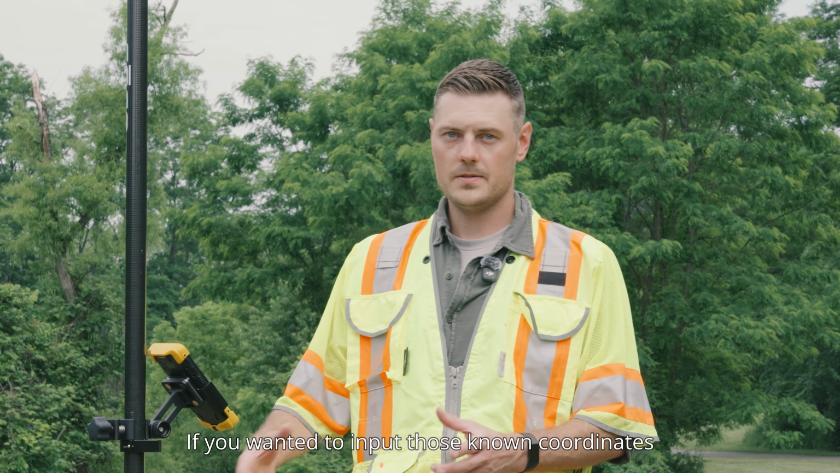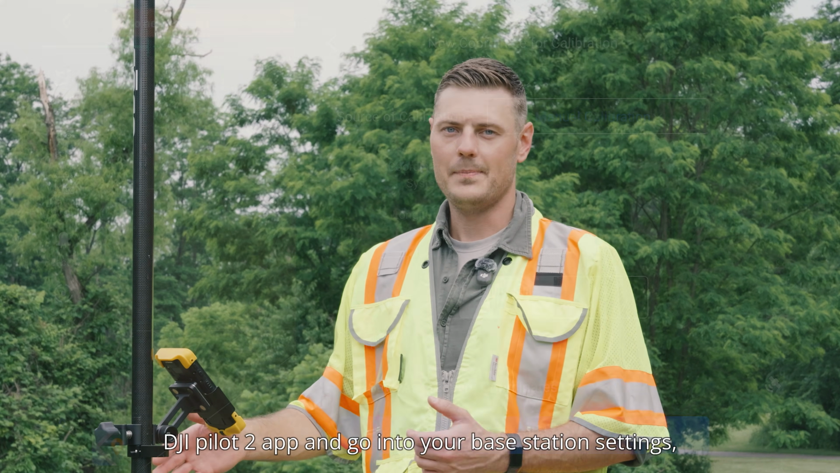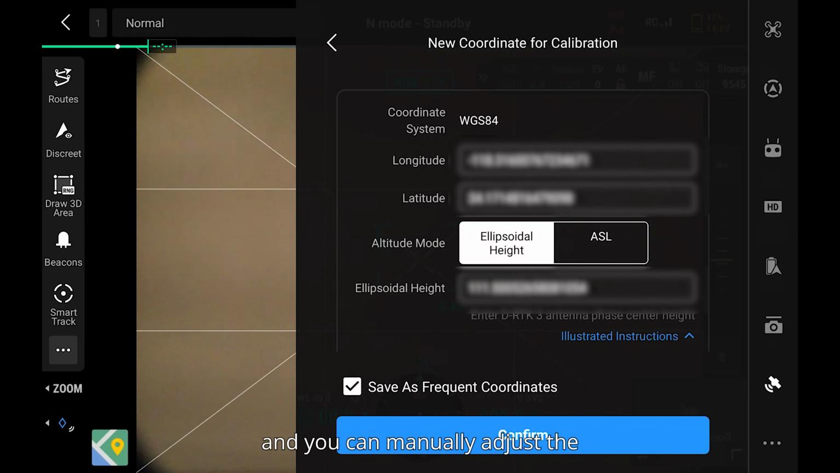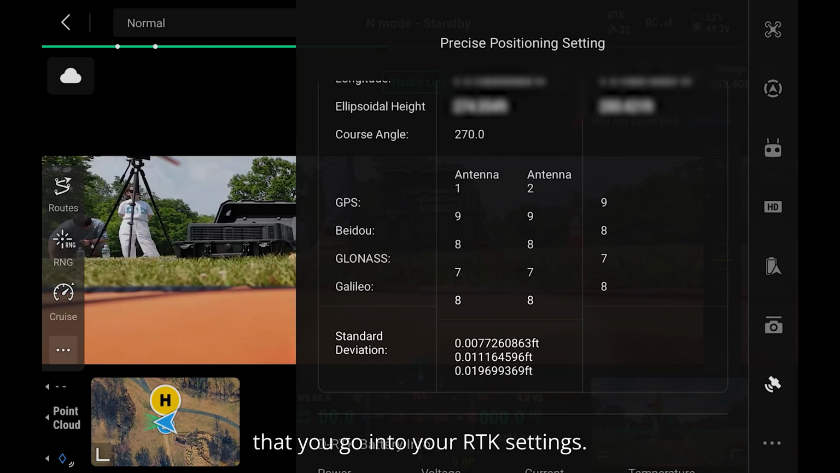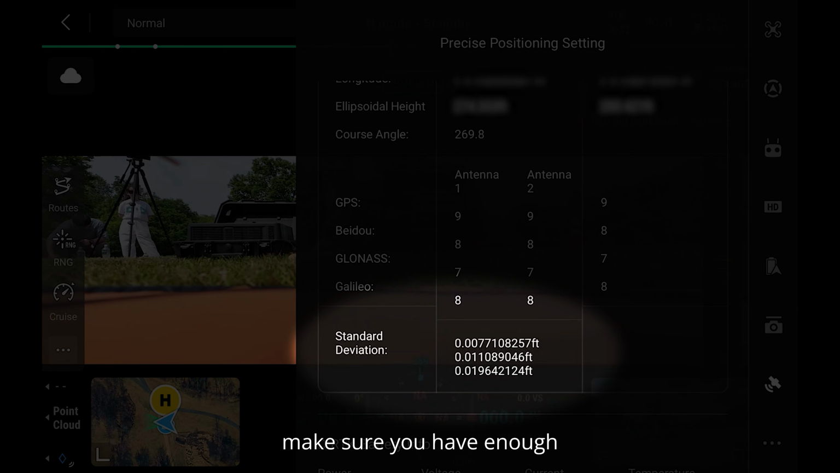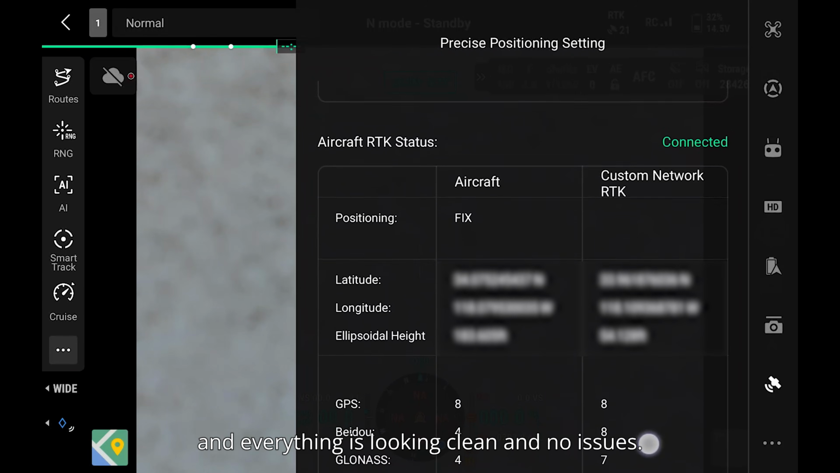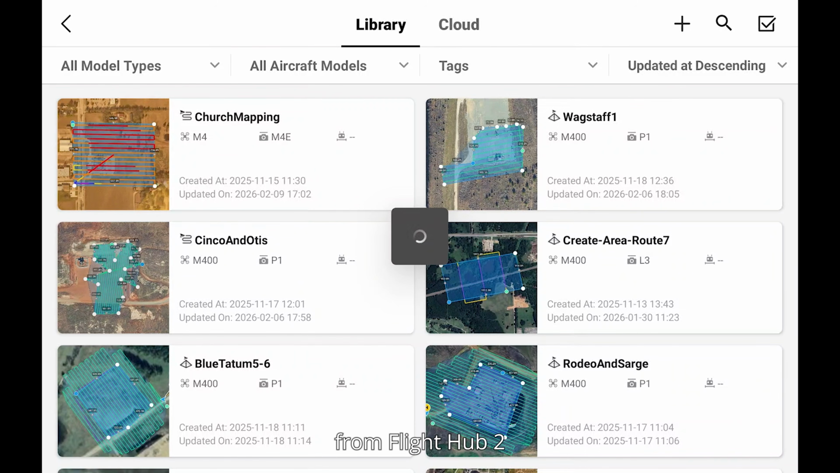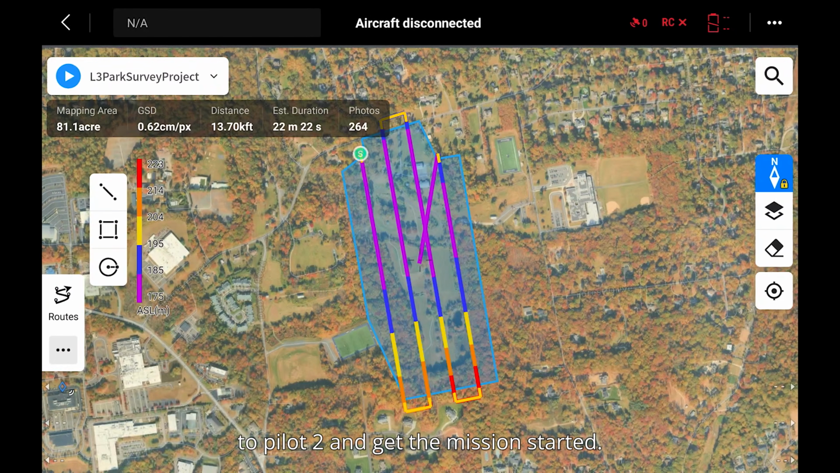If you wanted to input those known coordinates prior to doing your flight, all you need to do is go into the DJI Pilot 2 app, go into your base station settings, and you can manually adjust the coordinates of the base station's location. You're going to want to make sure that you go into your RTK settings, check your standard deviation, make sure you have enough satellites, a good fix, and everything is looking clean and no issues. Now we can download our mission from FlightHub 2 to Pilot 2 and get the mission started.